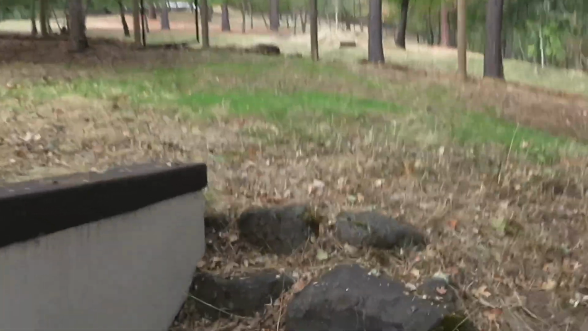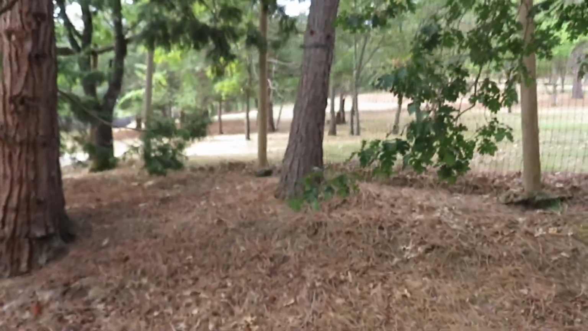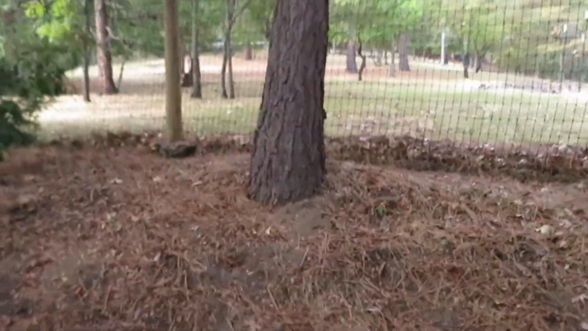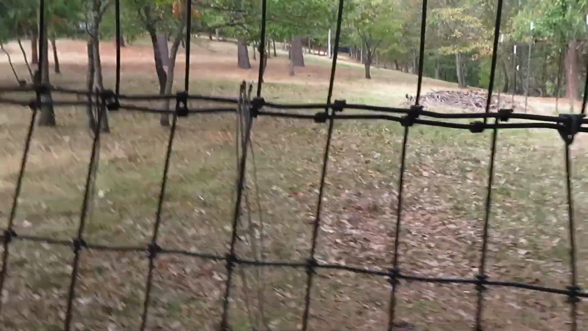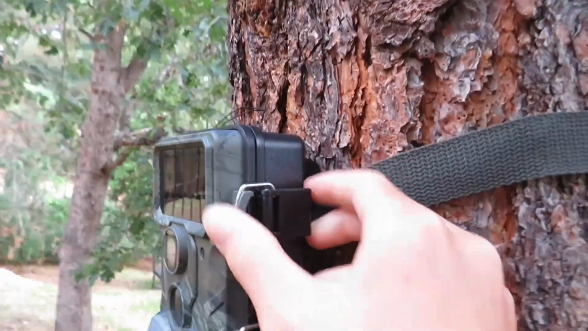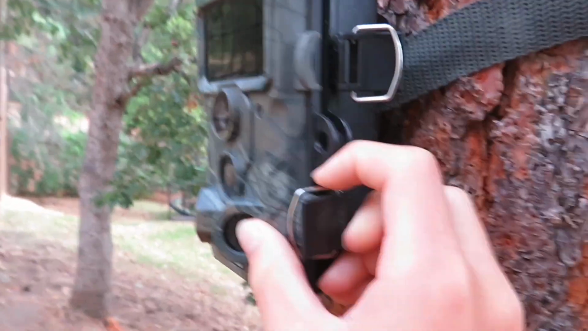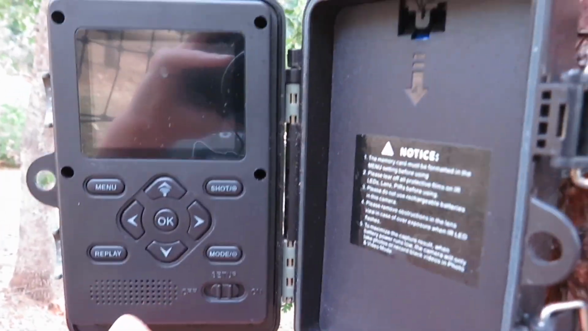Alright guys, I'm out here checking the camera trap again. It is the 4th morning after the 4th night, I'm pretty sure. Yeah, it should be 4th. And I'm going to see what the camera trap has captured. Open it up. Go to setup.